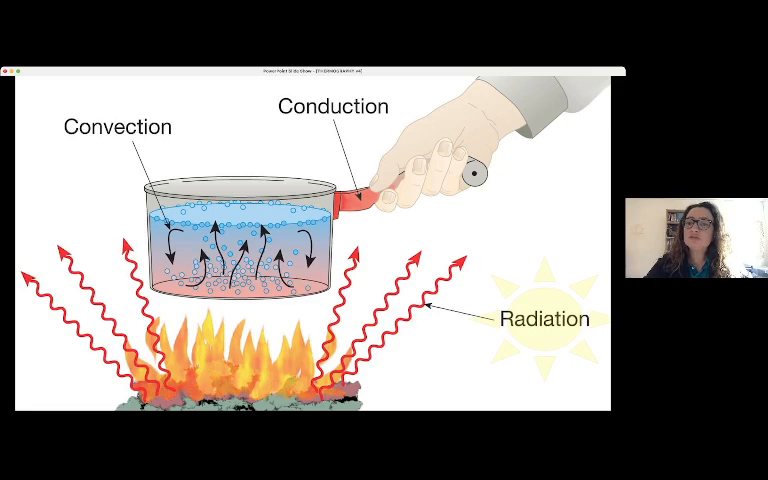It's important to know the three ways that bodies can emit and conduct their heat. The three ways are convection, conduction, and radiation. And the portion of radiation emitted from the bodies is received by the infrared sensor.